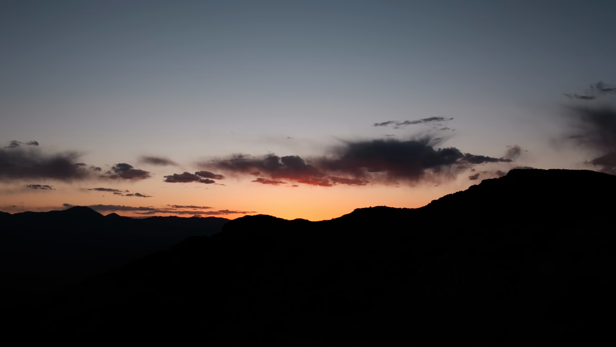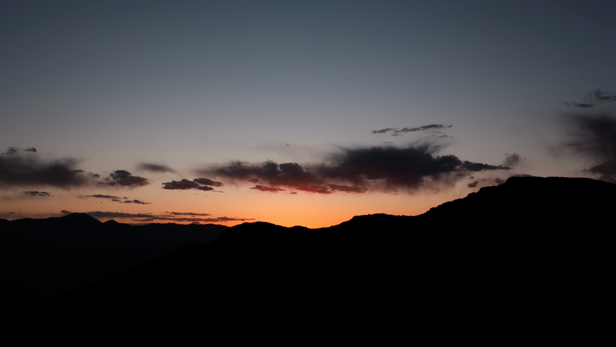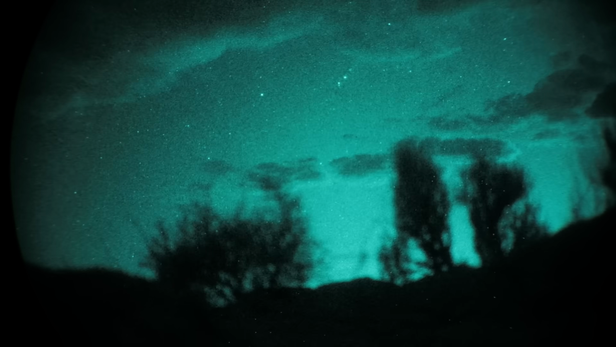Well, I managed to get camp set up before the sun went down, so I'll consider that a win. Cheers to that. Orion is looking as majestic as ever tonight. The amount of stars you can see out here in the Nevada desert always blows my mind. It's truly incredible.